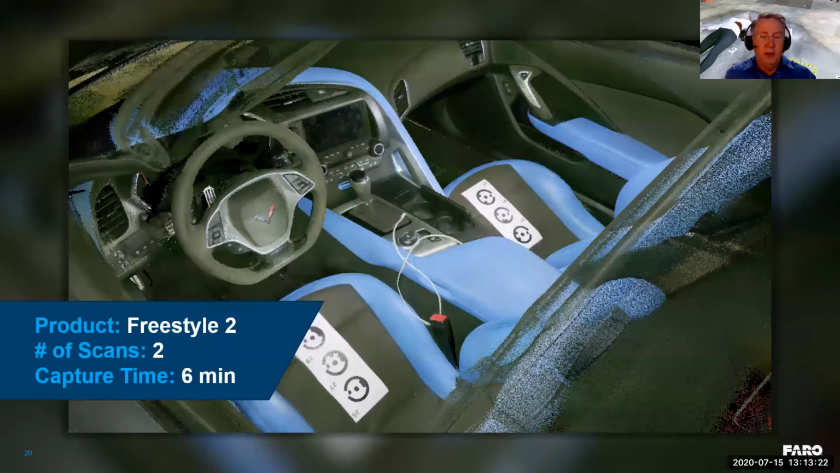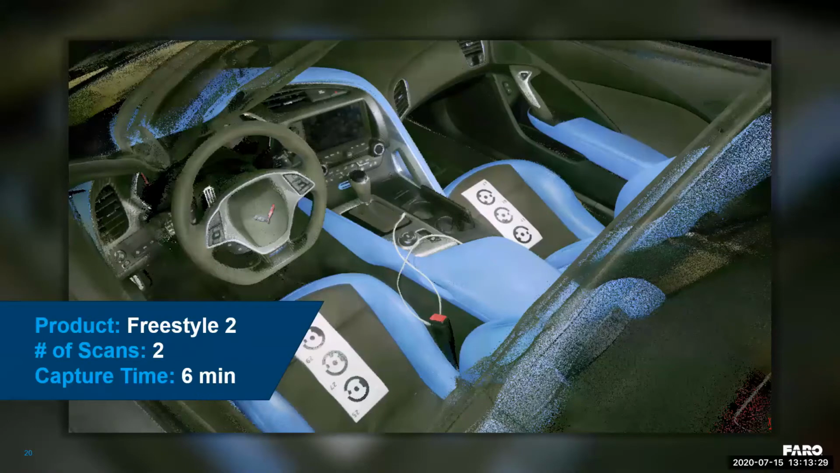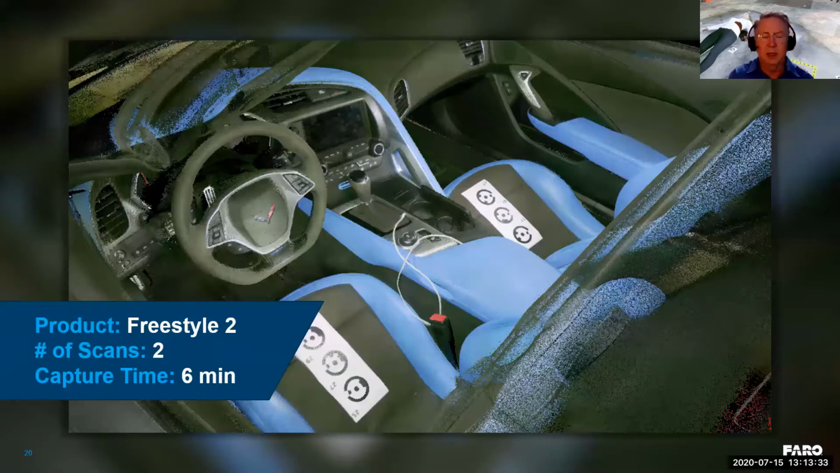So here we have a scan. As you can see, it's very detailed. This was 2 scans, and I did it in approximately 6 minutes. So that's 3 minutes each. I did that math in my head. But if you notice, there are a lot of really cool details, like for instance, you see smudges on the entertainment panel in the front, and you can even see the very small phone cord is captured, and just the details of the car's cabin as well.